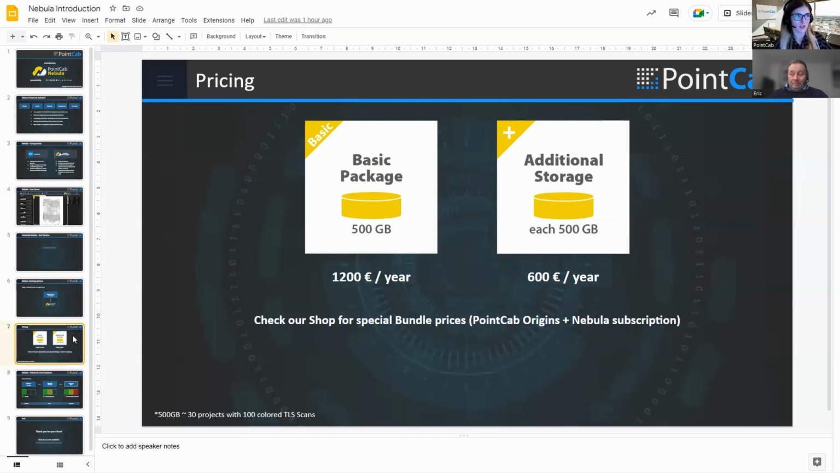So the basic package starts at 1,200 euro per year. If additional storage is needed, the customers can also book that on top. Every 500 gigabytes will cost 600 euro per year. I can say this is a very attractive pricing, if you see how many scans you can get for 1,200. A gigabyte is not just a gigabyte in this type of scanner data.